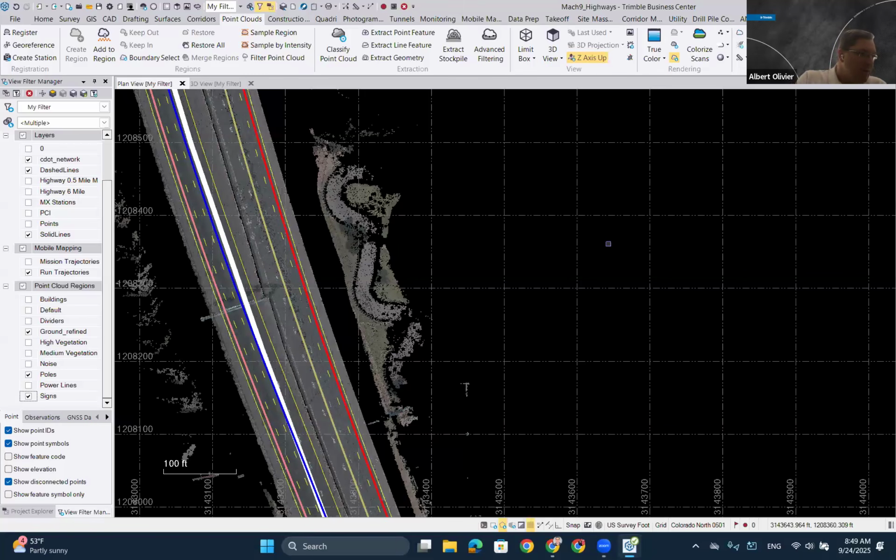What license is the mobile mapping or photogrammetry? So mobile mapping is its own license. You have to get the license for mobile mapping, and then for photogrammetry, we have a specific license and subscription that goes with photogrammetry as well. So they are two separate subscriptions and licenses there.